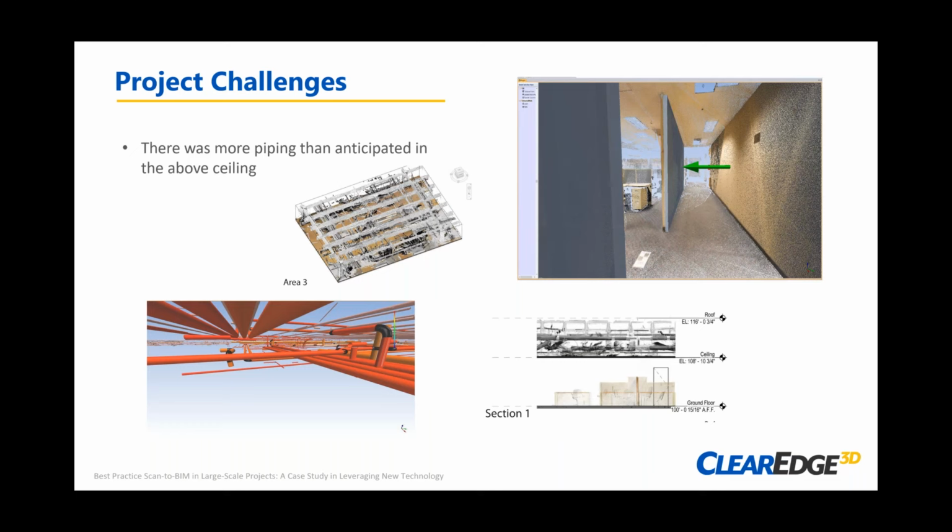Yeah, will do. And of course, I mentioned the layout, and the piping was another piece of this project, because being an office building, we expected some pretty basic fire suppression and typical utilities overhead.